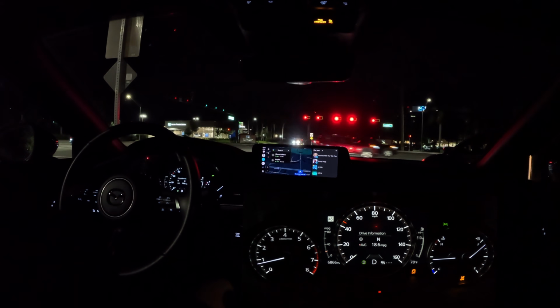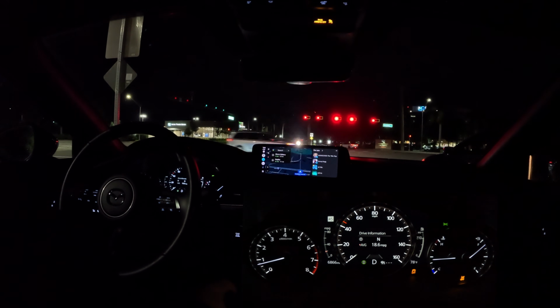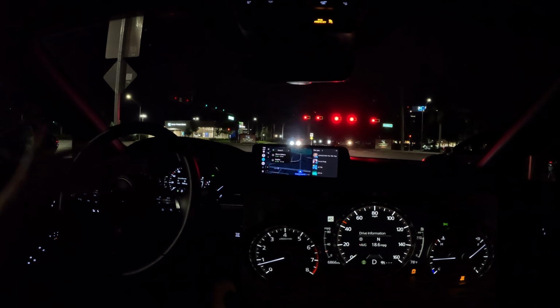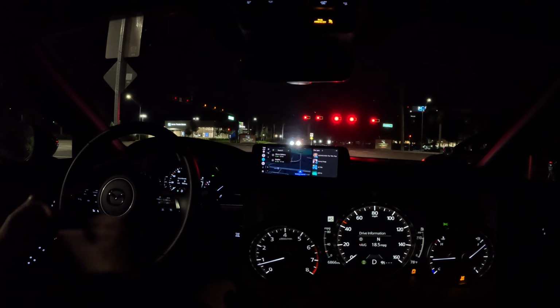Something that annoys me during the day but not at night is all this glossy black around the shifter. Mazda kind of has gotten away from that, if I remember right, on the CX-90 and the CX-70. So that's something Mazda could improve upon, but at night it does not bother me. This is such a calming experience, and I don't have any flashy ambient lights going on.